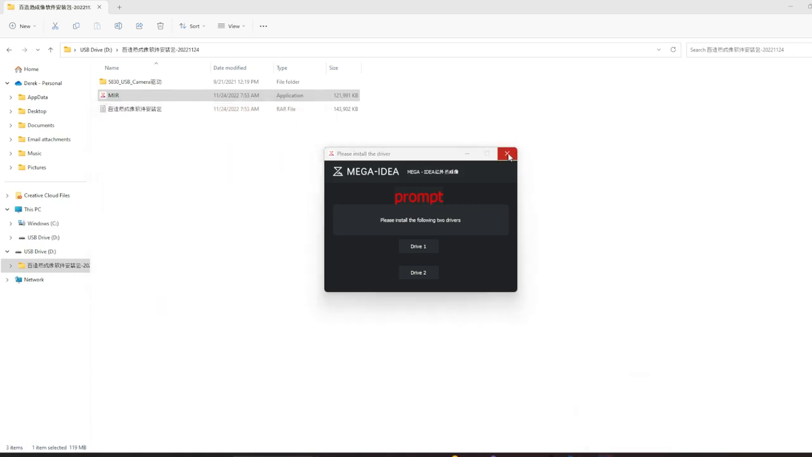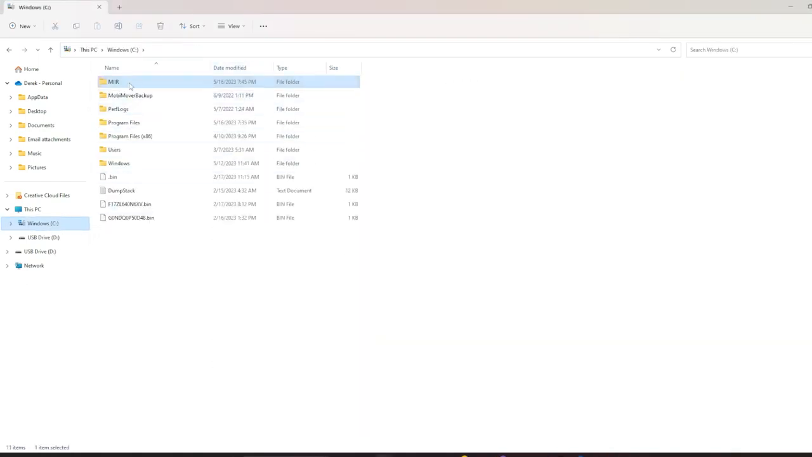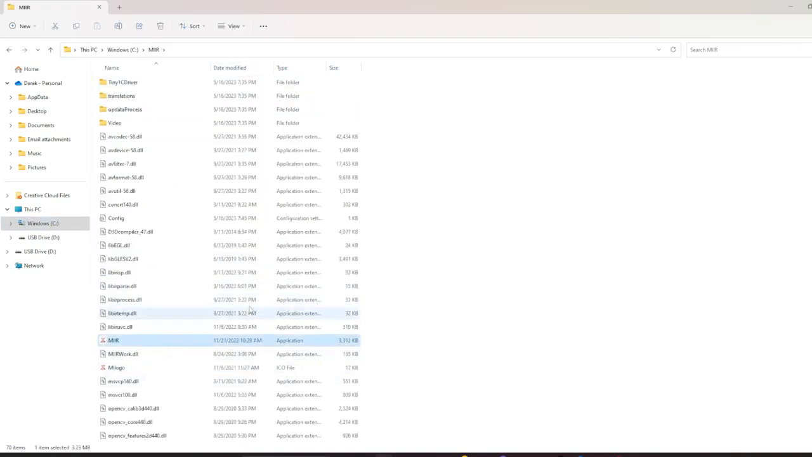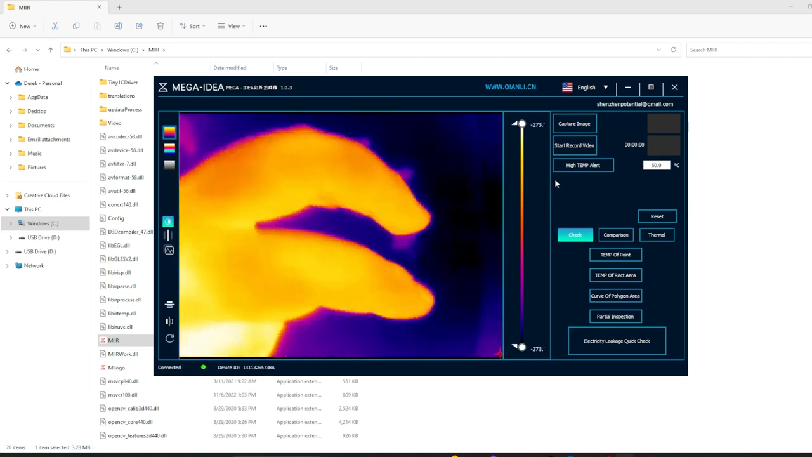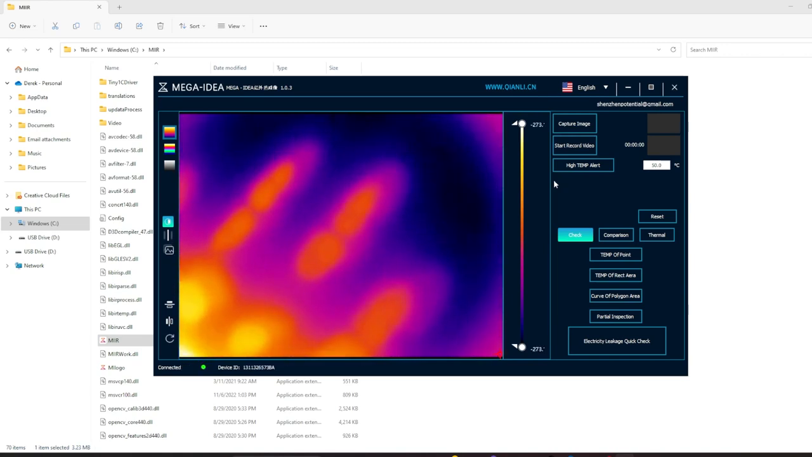And we'll close that out, and it should pop open the program. So I'm going to show you where to find it. We're going to go and find the application again, and let's give it a few seconds, and it should then fire up if we have everything connected. And there we go. There is my hand. See, it leaves a handprint.